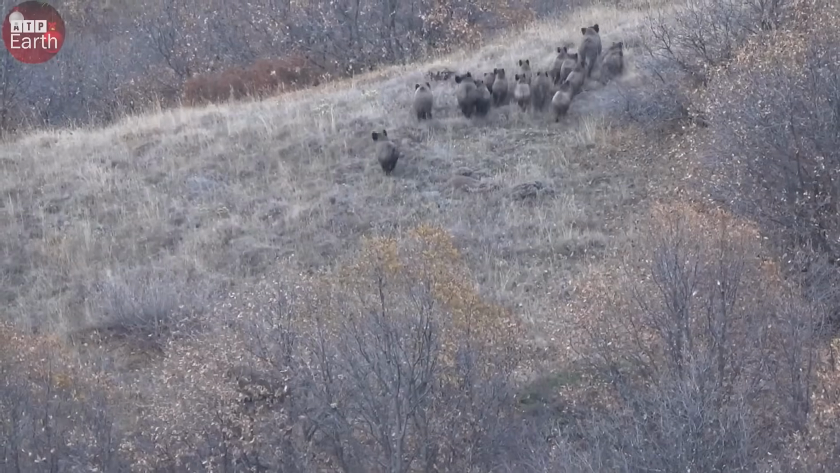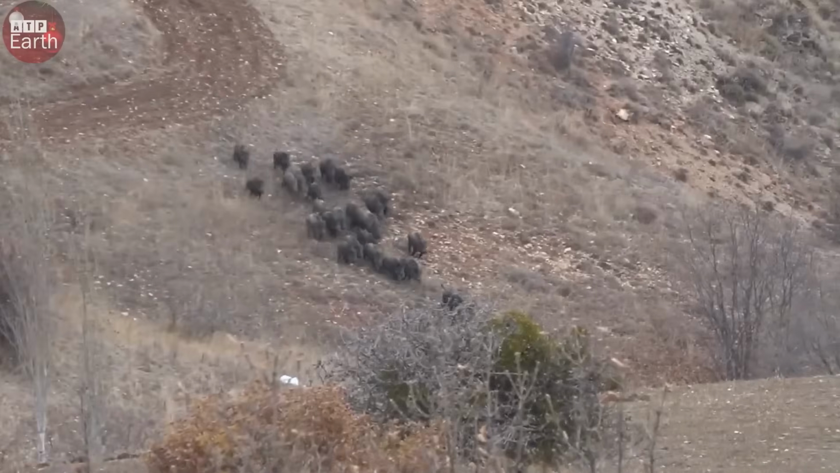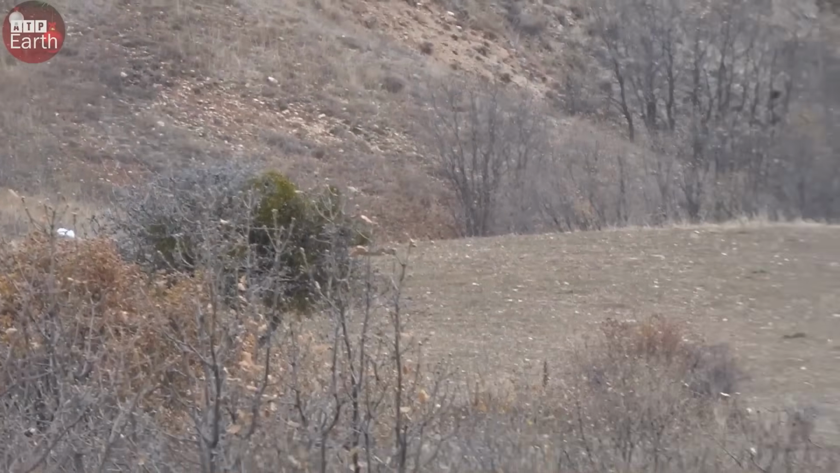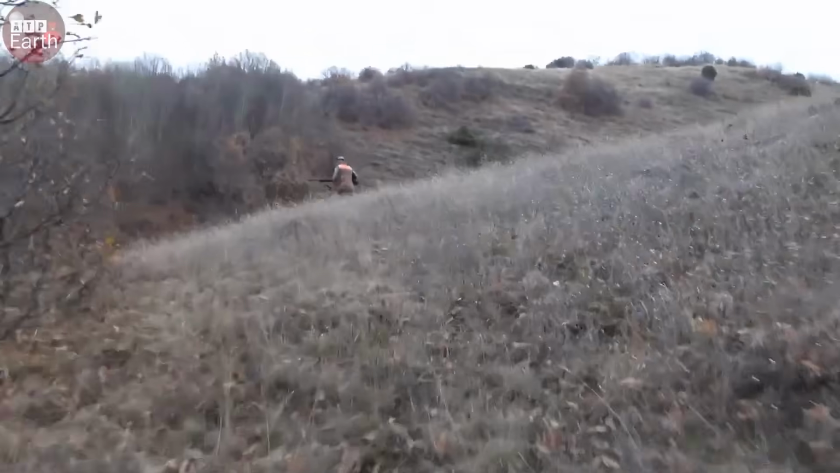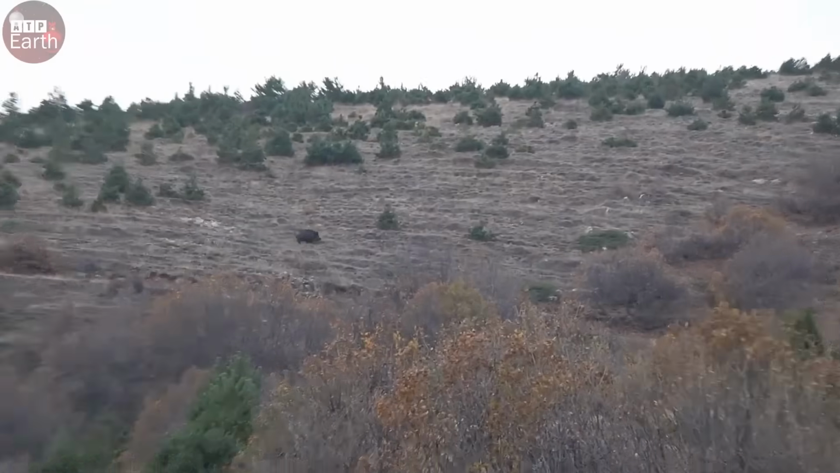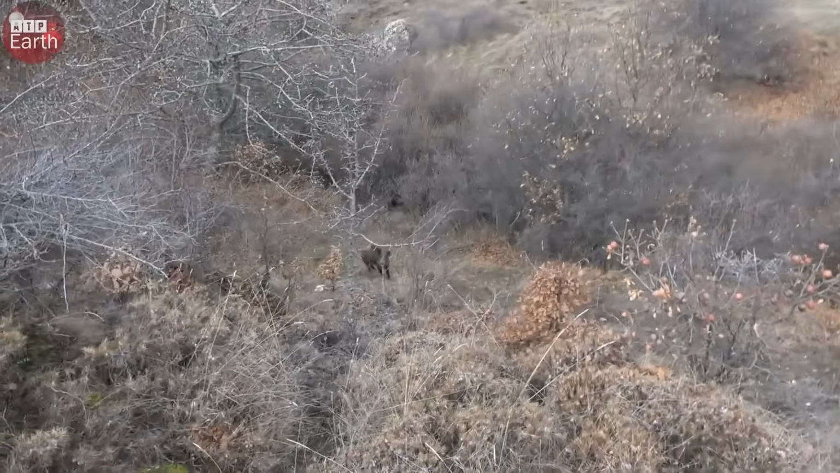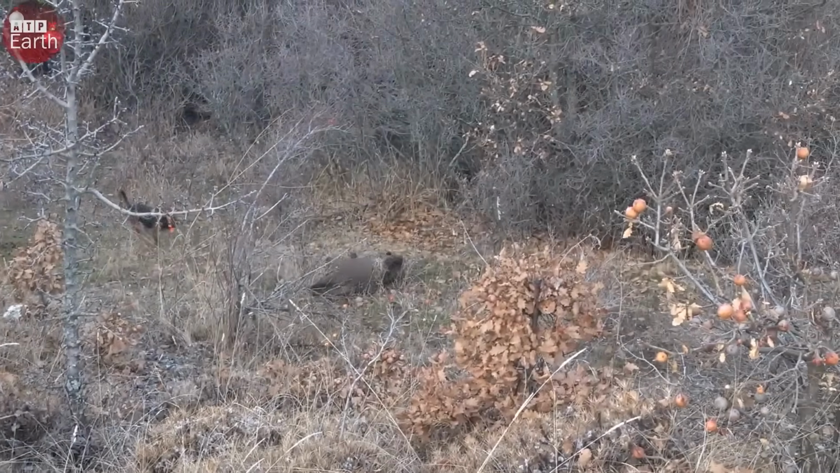A herd of wild boars was wandering around looking for food. Excitement filled my heart. I quickly got into position, carefully preparing for the attack. When I had accurately aimed at the largest wild boar in the herd, I resolutely pulled the trigger. The gunshot rang out, and the first spoils were ours.